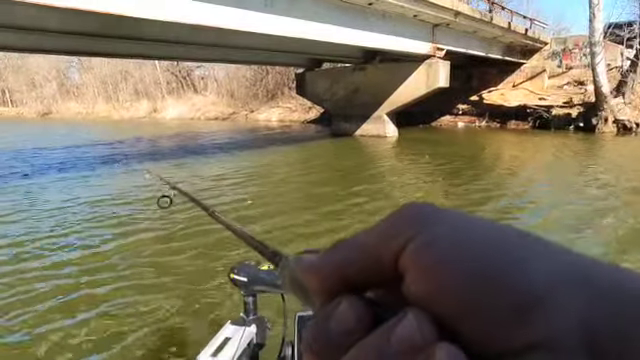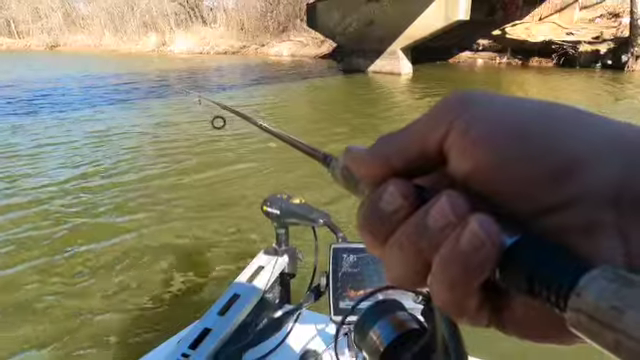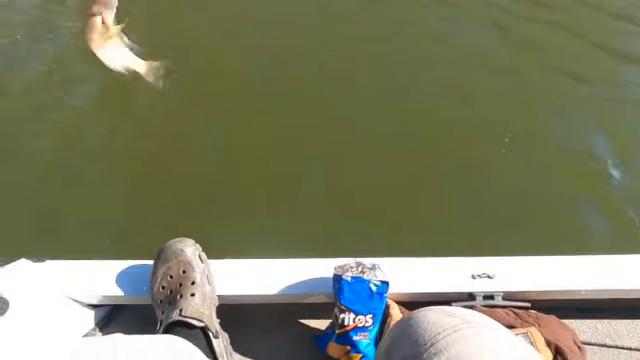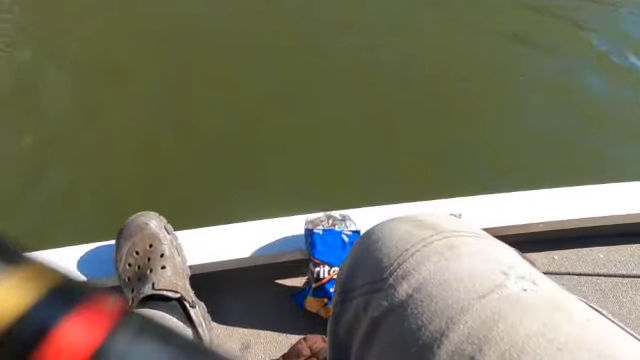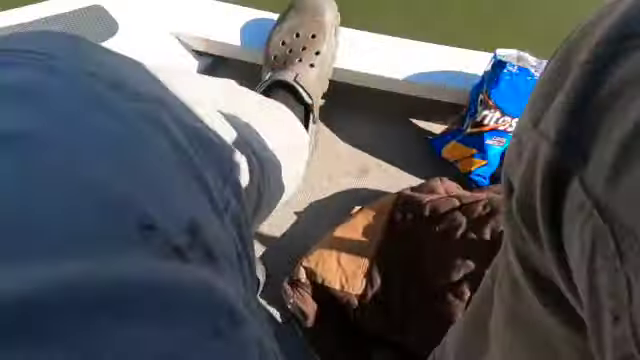This rod's more sensitive and I got braid on it, so I can really pick up on them bites. Got it. Got him. Come on, that's a good bluegill. He's going home with me. All right, now I need to see if I can catch a crappie on that other rod.